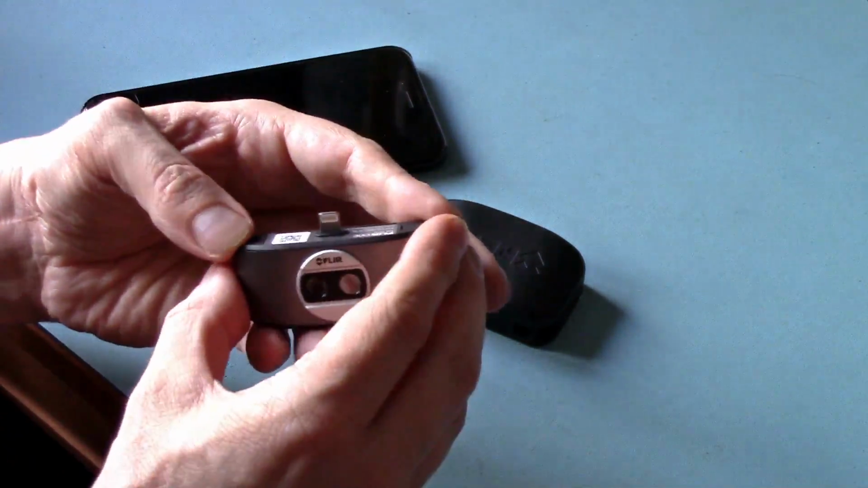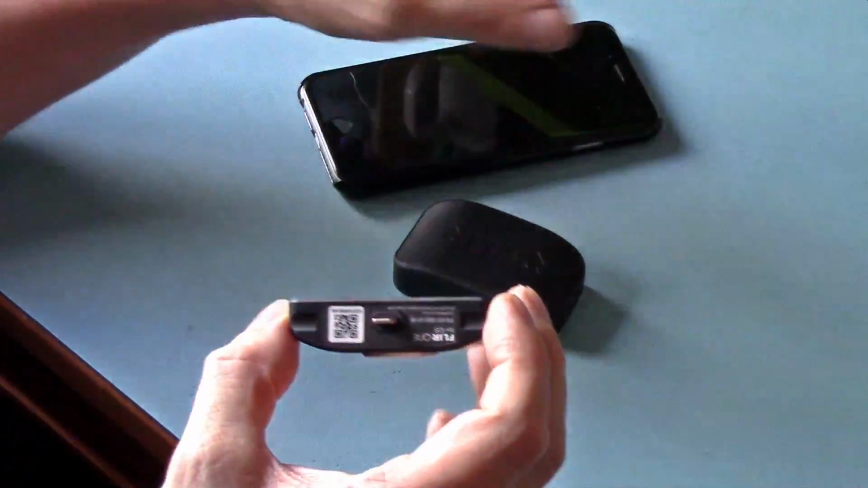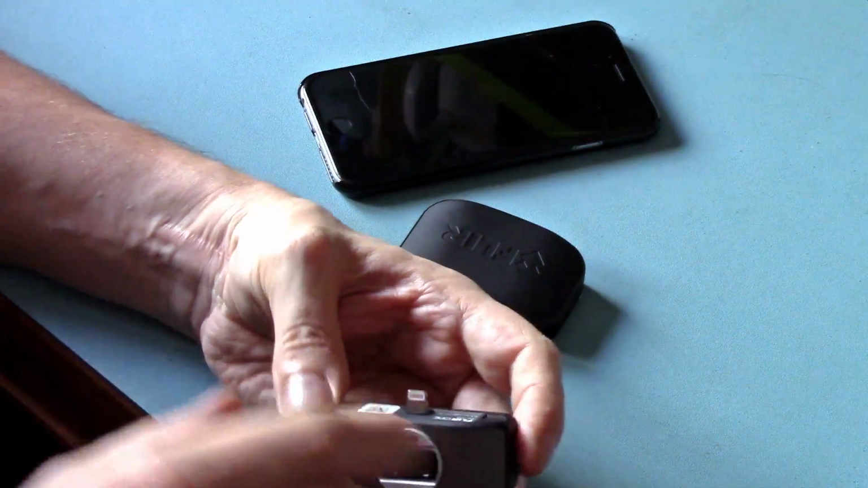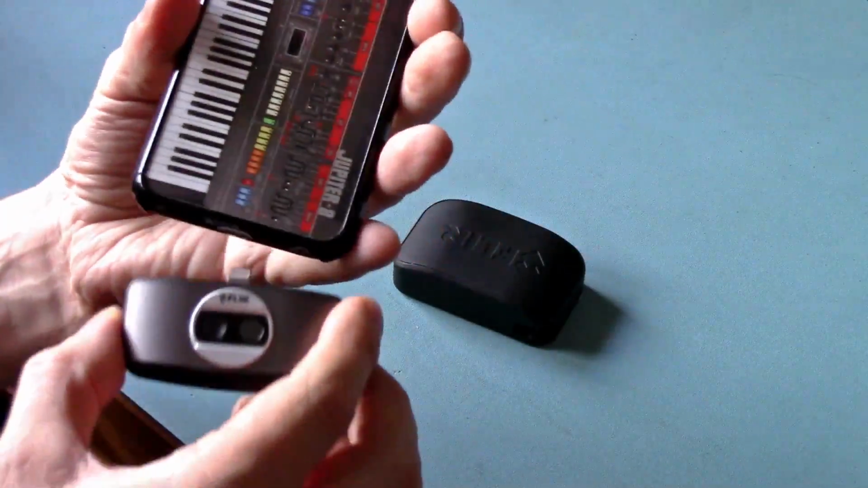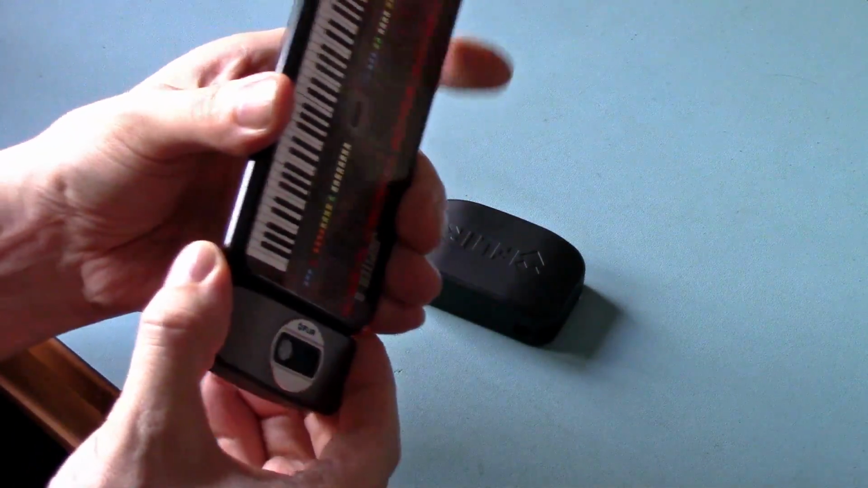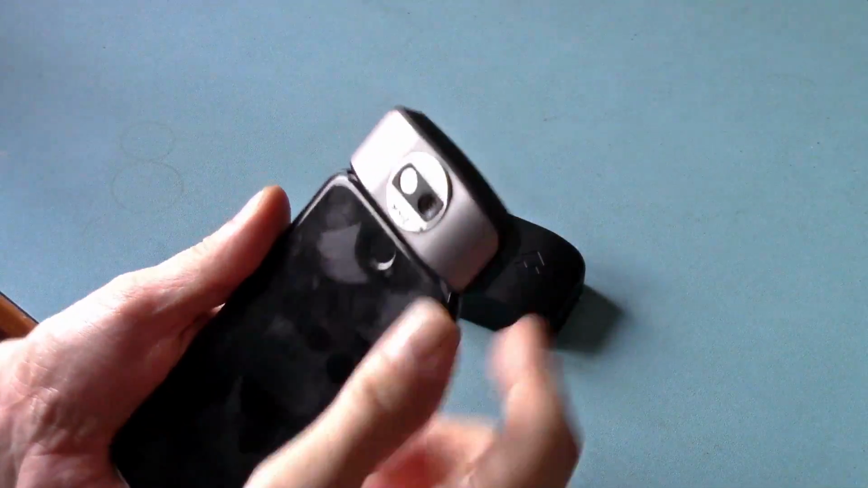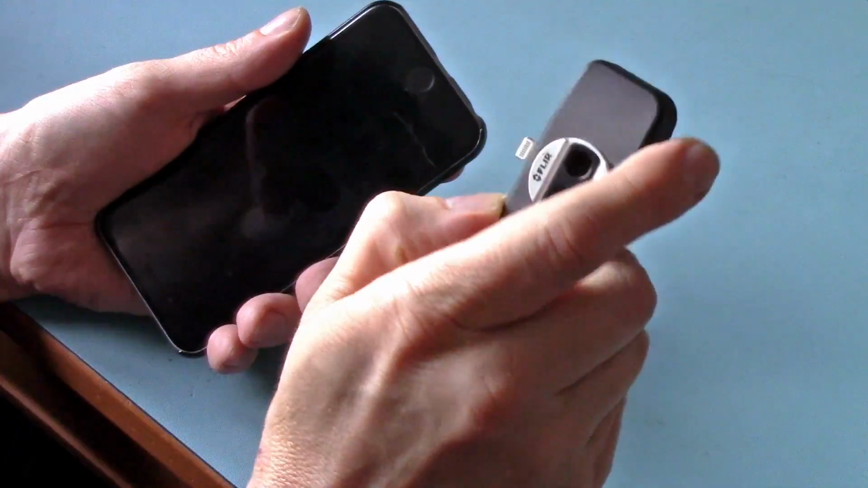But yeah, this is absolutely superb. And one thing I will say is, if you've got the iOS one, you have the added advantage. You can sit it that way round, as you can on the Android, that's how they sit. But you can also have it in selfie mode, so you can do a selfie, because this is reversible.